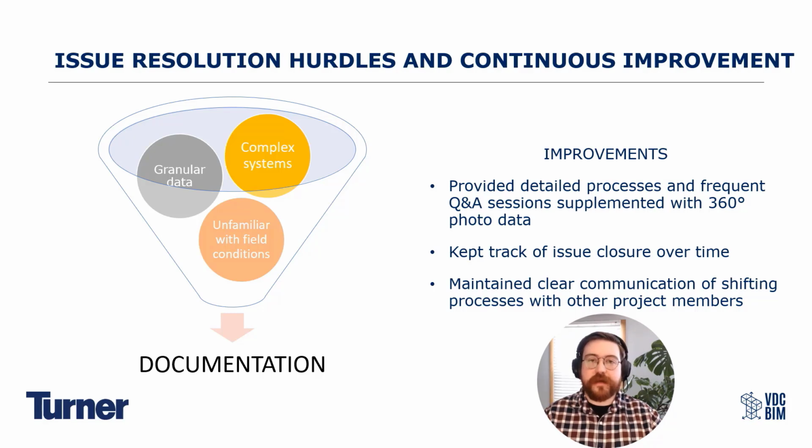And then finally, the clear communication, right? So shifting processes, new people assigning issues, new processes for assigning those issues, new issue closure, et cetera, et cetera, et cetera. So make sure that you're maintaining clear communication with all the project stakeholders, right?